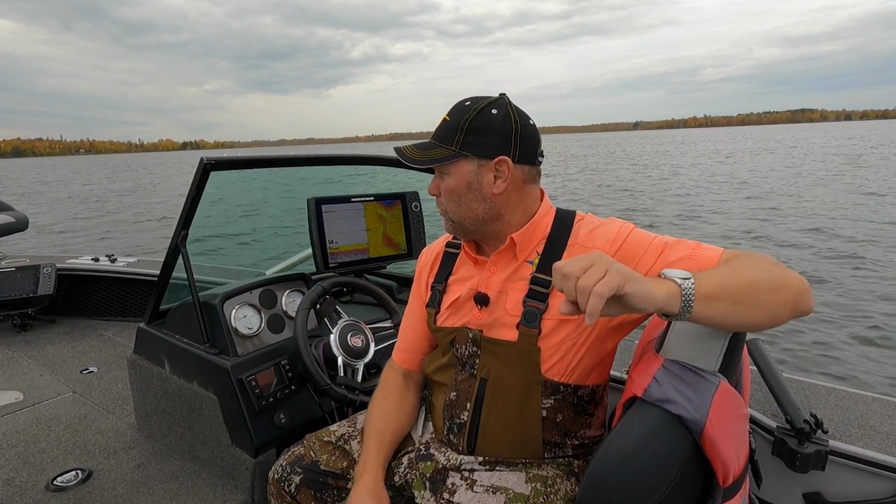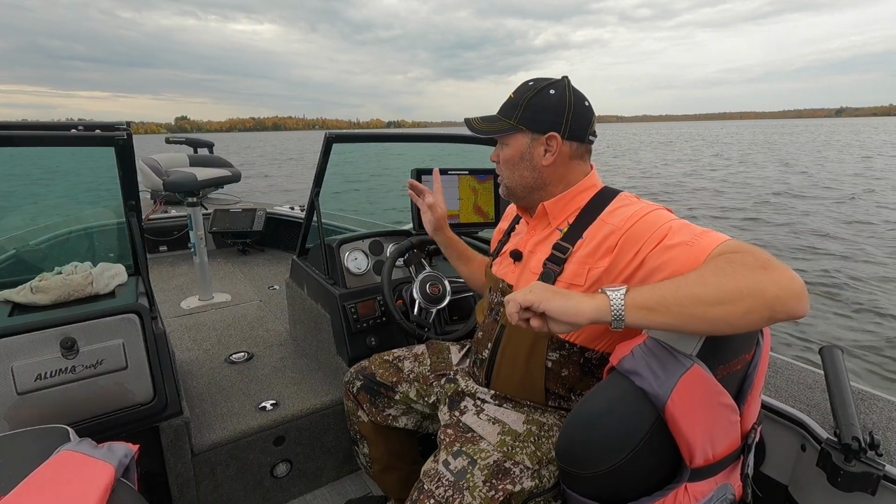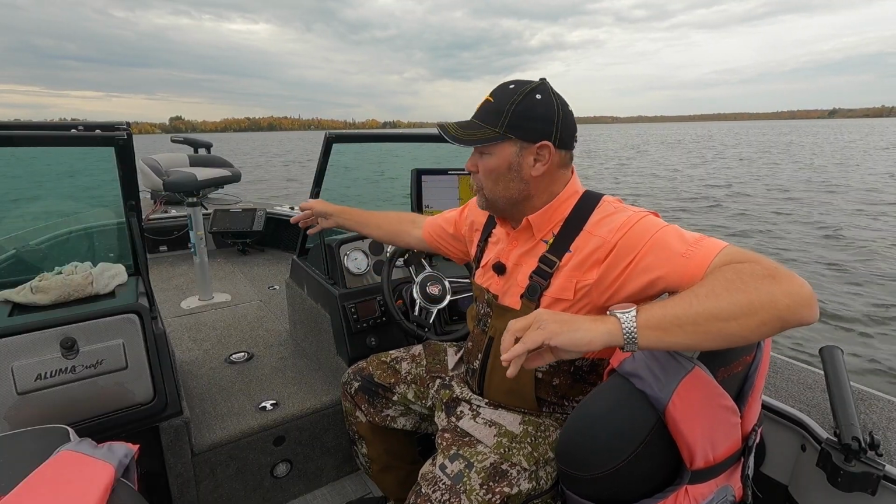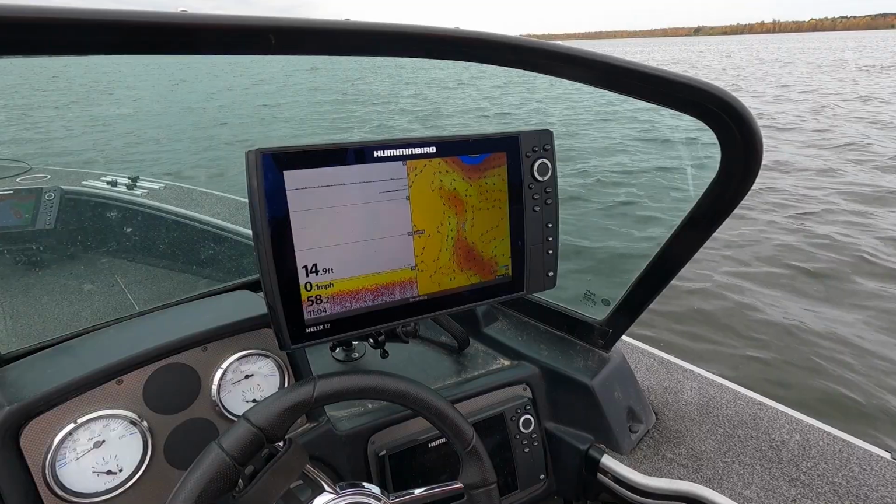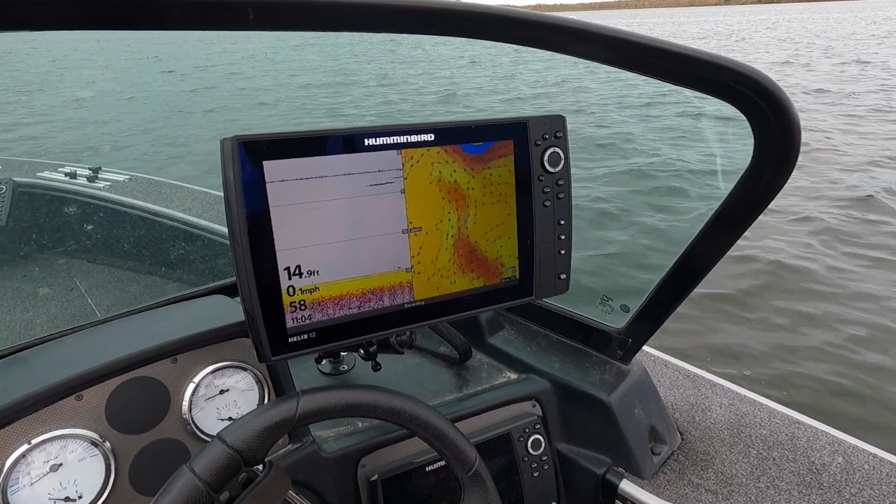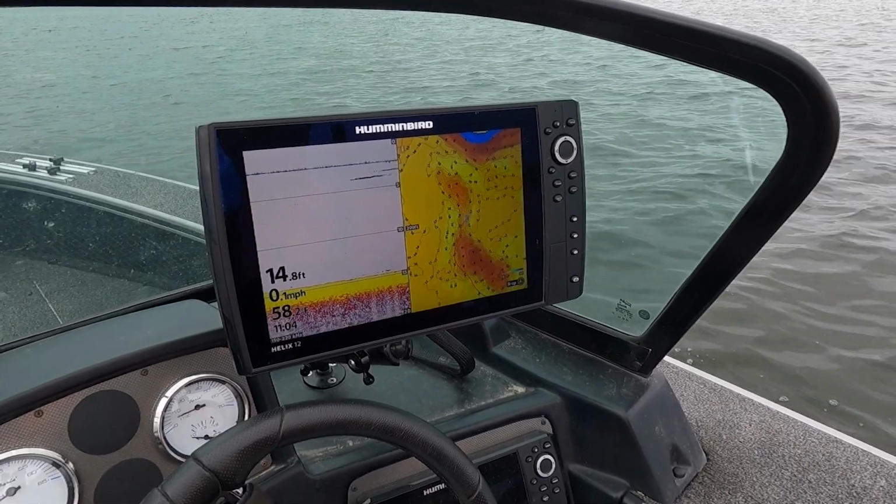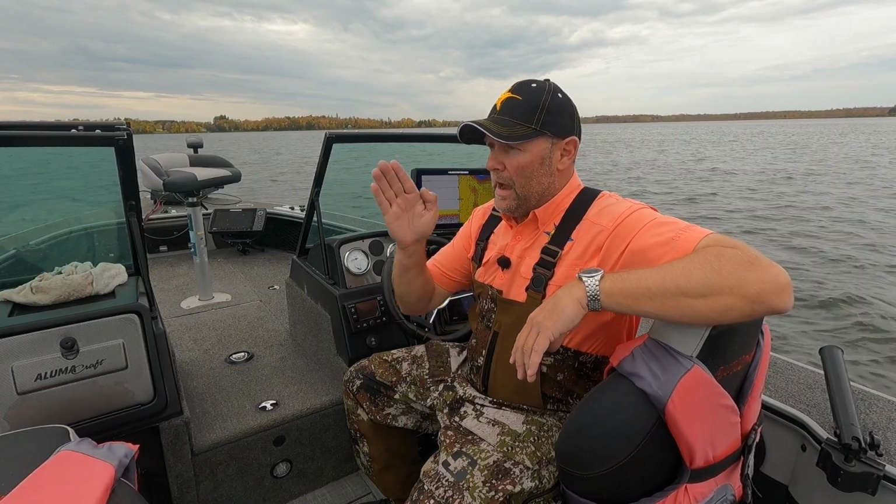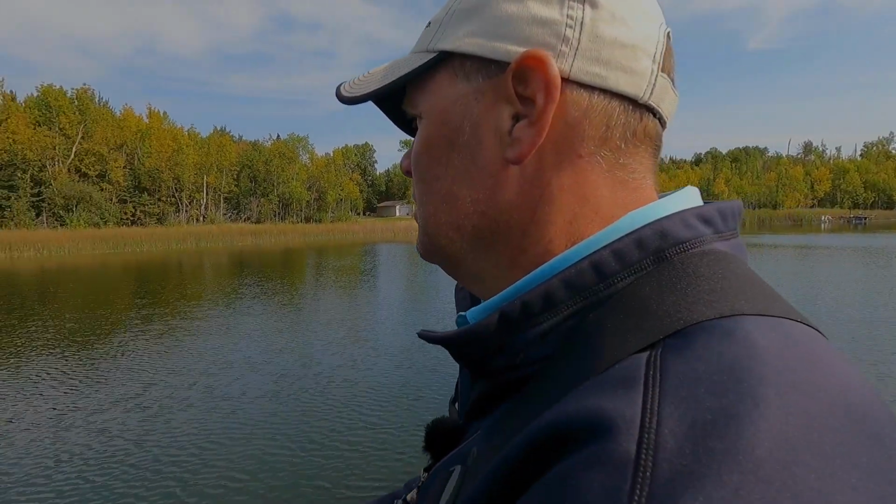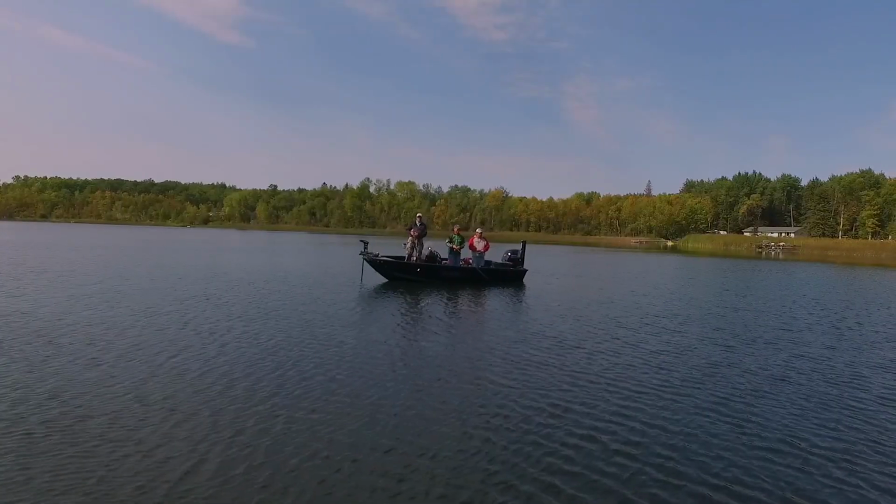And I want to give you a couple examples. Number one, these Humminbird Helix units are talking to each other. Up in the bow of this boat, I've got a Helix 10, and at the steering wheel, I've got a Helix 12, and down here, I've got a Helix 7. These units are all networked. So let's say I'm up in the bow fishing, and I come across a spot that's loaded with fish, and I drop a waypoint. And then I leave.